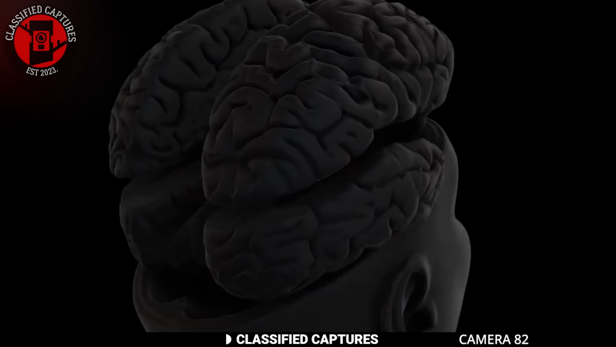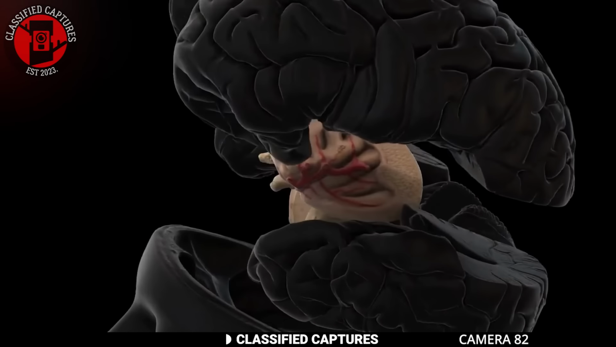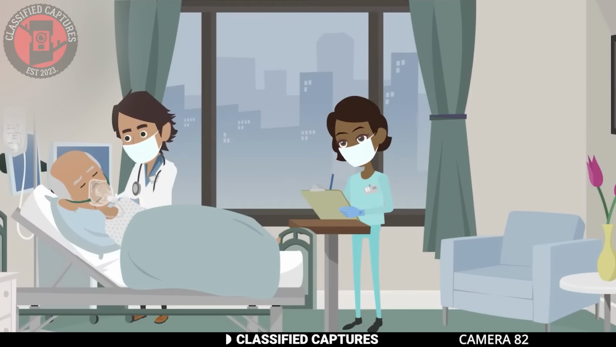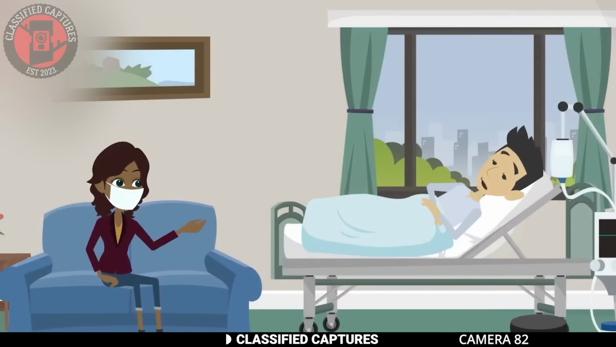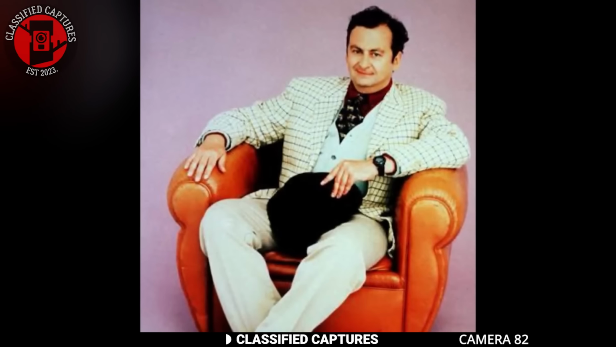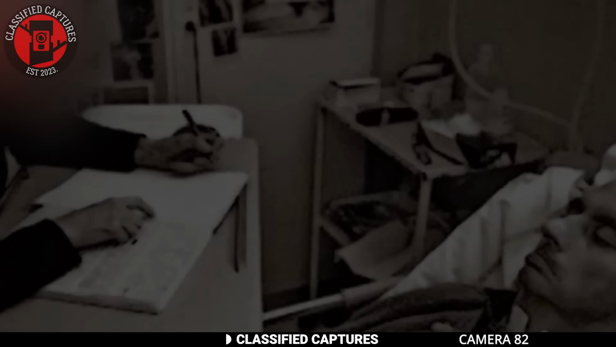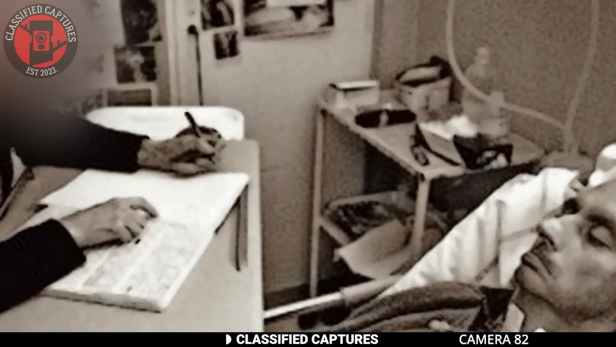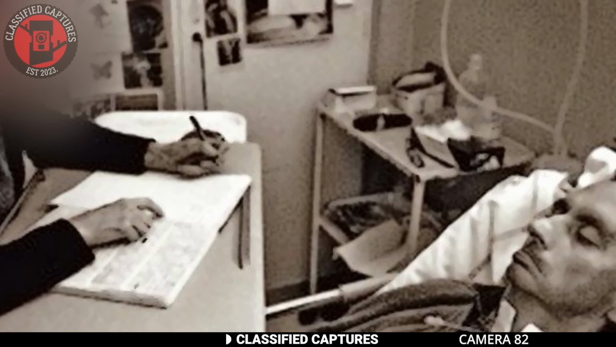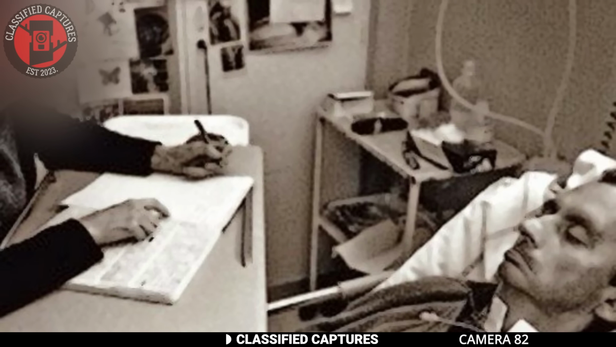Many people who suffer from locked-in syndrome are misdiagnosed as being in a coma because they can't physically show that they're aware. Some patients spend years trapped inside their own bodies, unable to communicate that they're conscious. A famous case is Jean-Dominique Bauby, a French journalist who developed locked-in syndrome after a stroke. Despite his condition, he wrote an entire book, The Diving Bell and the Butterfly, by blinking his left eye to select letters one by one. It's a terrifying reality for those who suffer from it.